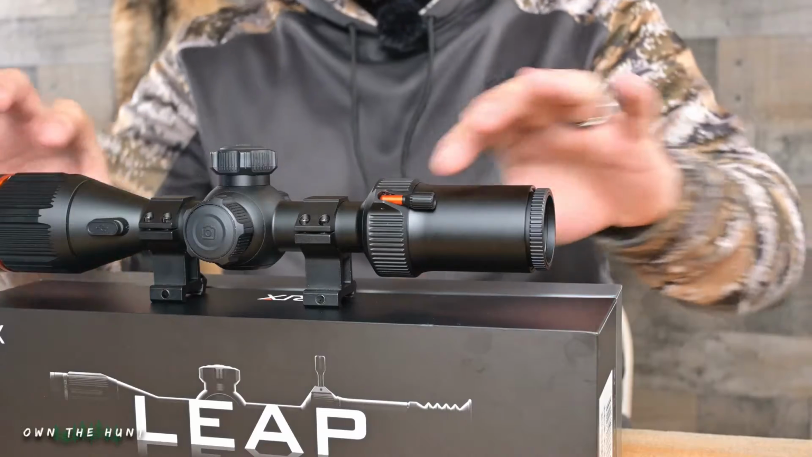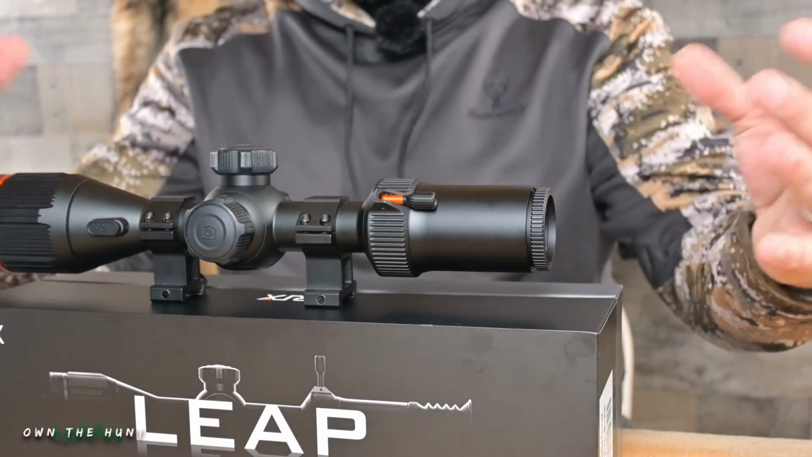The recoil activated video is a massive pro. Construction quality, you guys. So this thing is built like an absolute tank. The fit and finish on this is just great. It's extremely smooth. It's very, very rugged feeling, well built. Nothing on this scope feels cheap. Nothing on the scope feels like it's gonna break or, you know, be a problem.